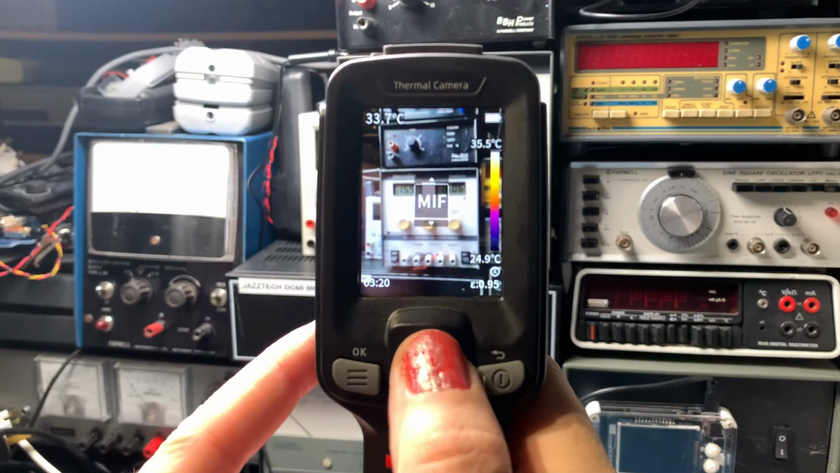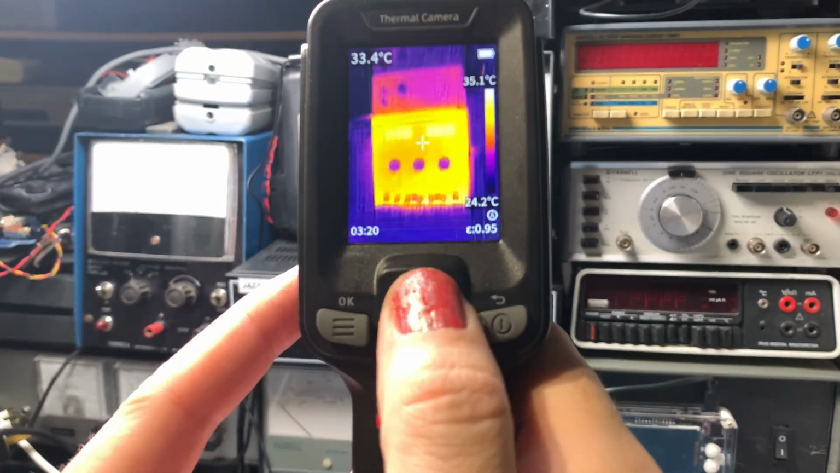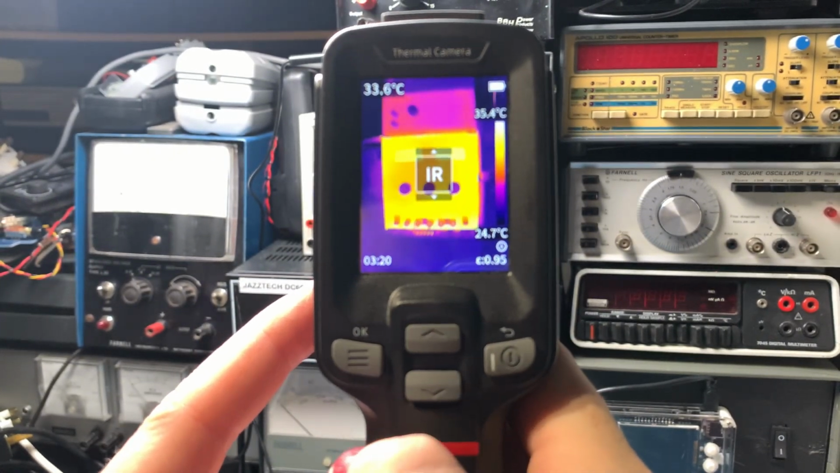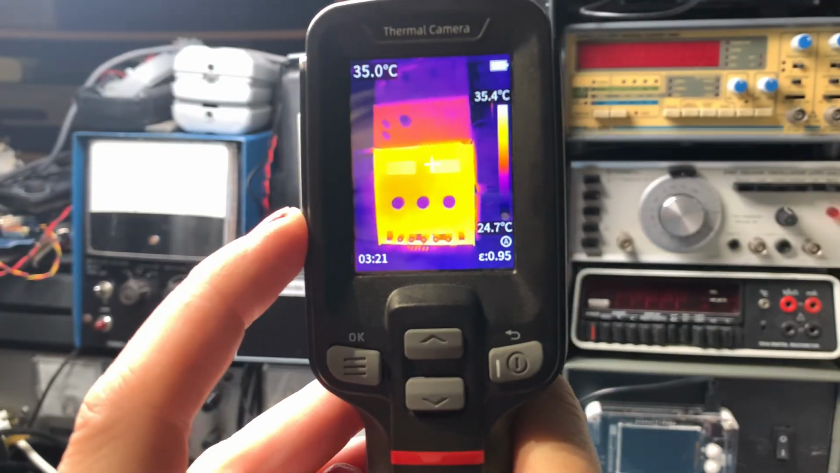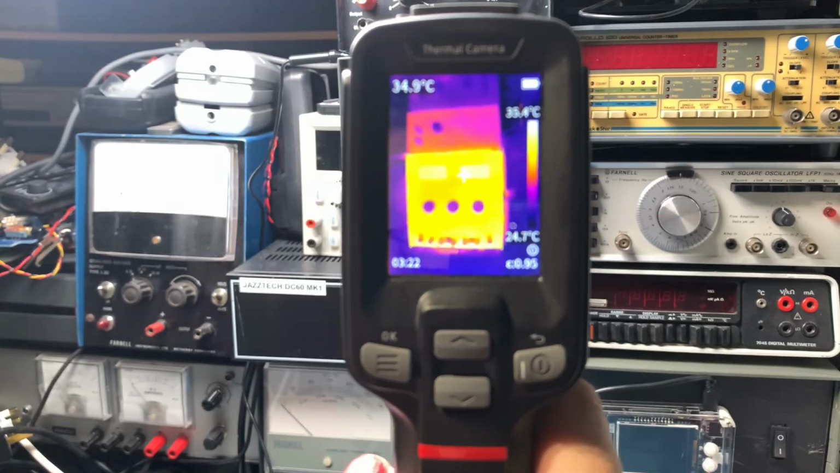Now if I go up one more, you get a combination of the two, and you get the fusion mode, which has got the infrared over the top of the visible image. So let's go back to infrared for a minute. Here's another great thing with this model. It doesn't just do still photos, you can actually do video on it as well.